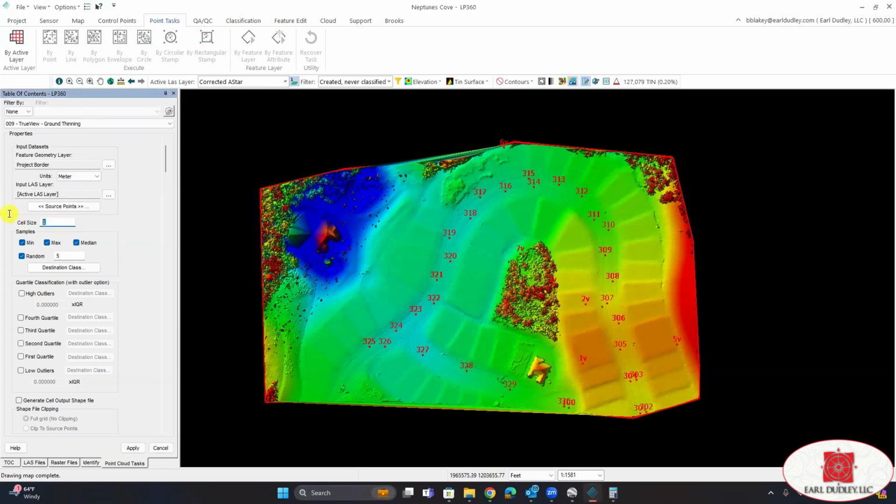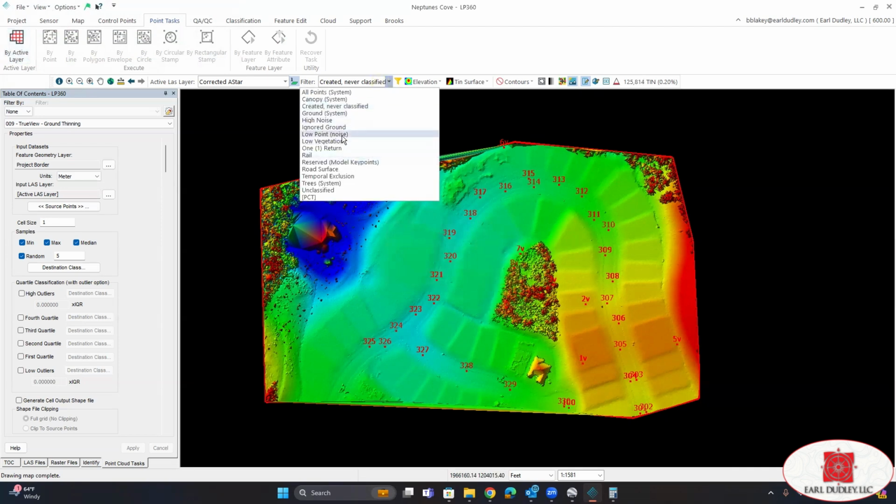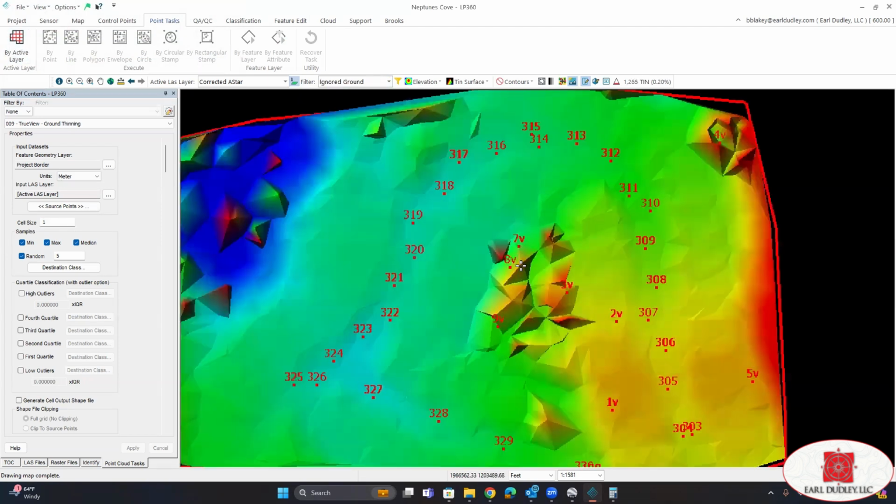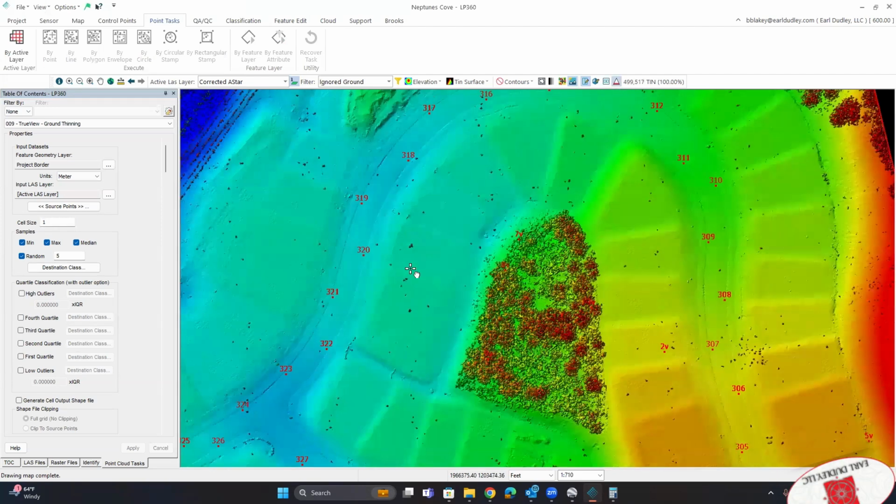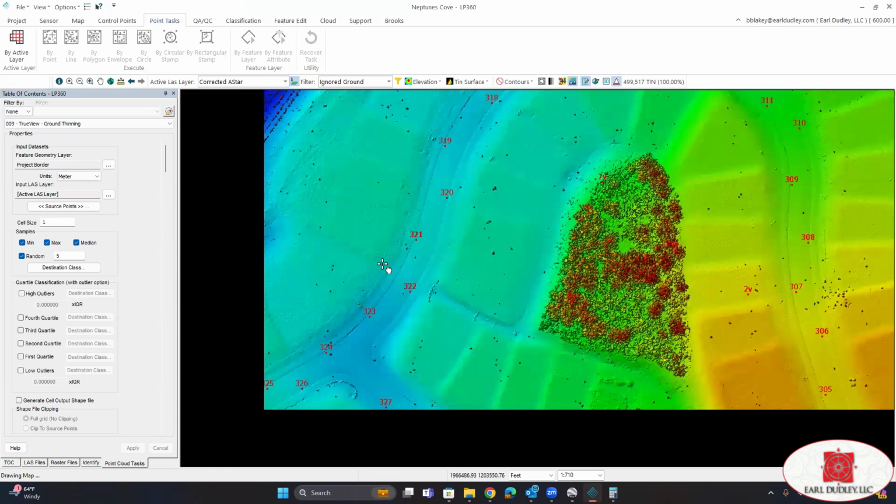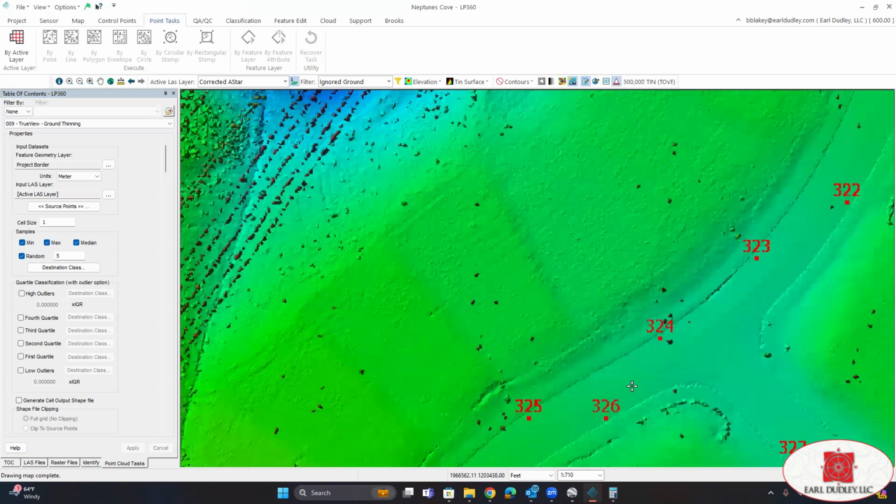We want to have cell size of 1 square meter, and we want to have 8 points per square meter. Minimum, max, median, and 5 random points. Go ahead and click Apply, and by active layer. Click OK. And if we go over to our filter and select Ignore Ground, you see we got rid of quite a bit, but still a lot going on here.